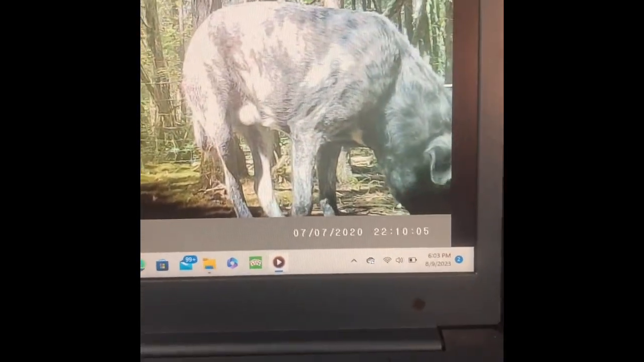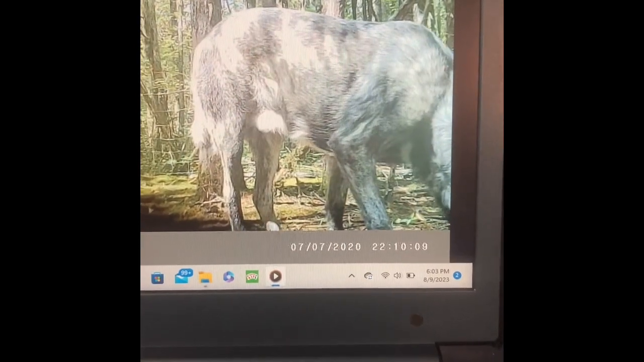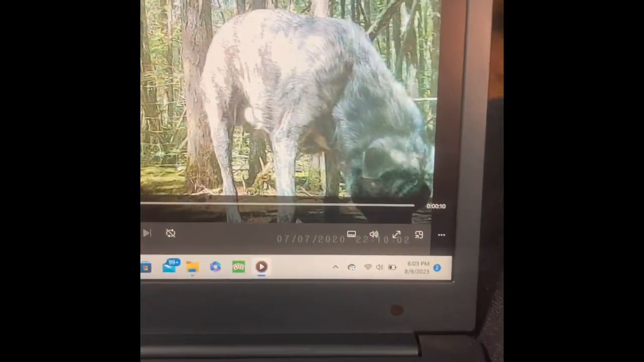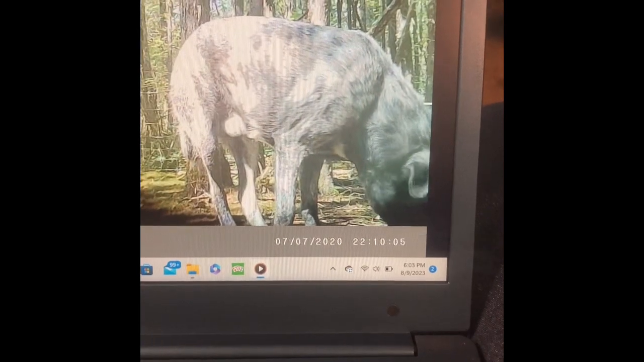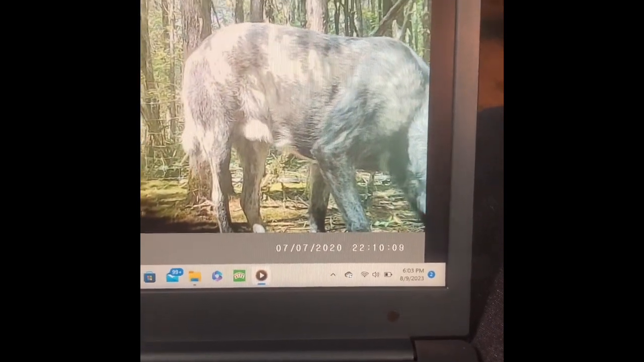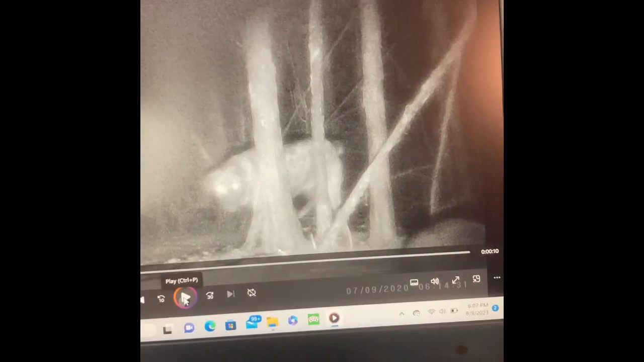So there's Smokey, and the trap is down there right where his mouth is. And yeah, he's eating some dog food out there, I assume. So we know he did eat some dog food out there, but next you'll see a real interesting clip. All right, now check this clip out. Now if you'll notice, there's a raccoon in the trap right there in the corner, and Smokey sees him.